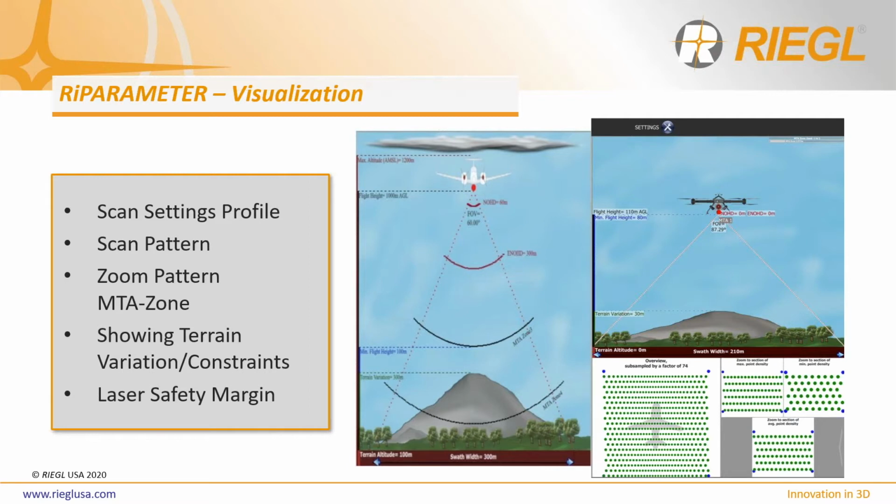This leads us to our first application of the webinar, utilities, specifically power lines and substations.